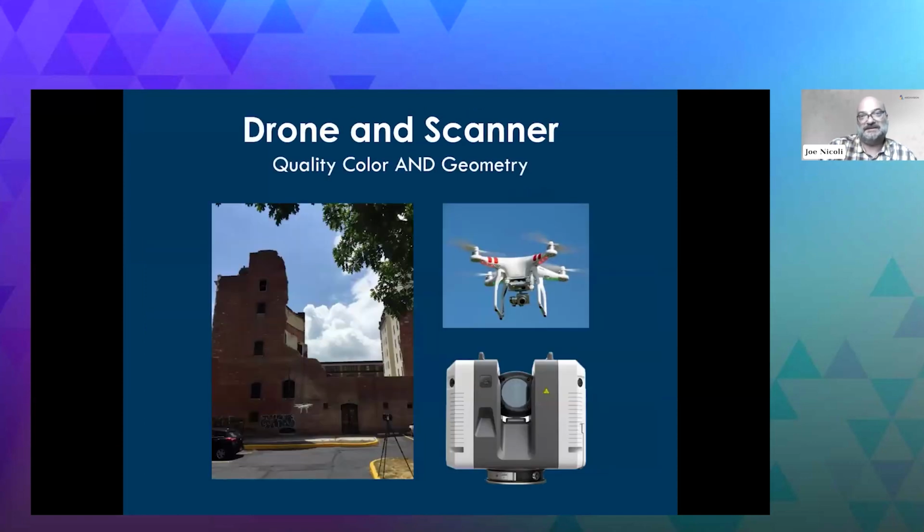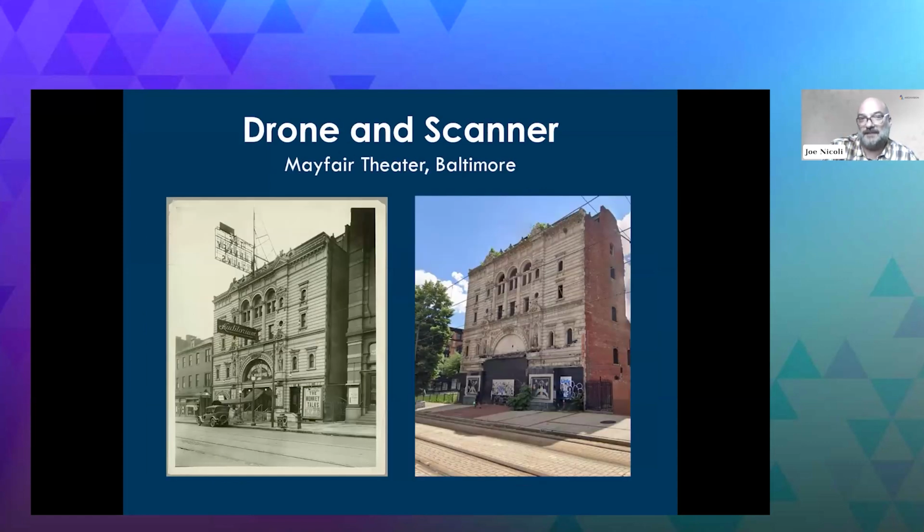All right, we'll touch on this, the drone and scanner. So this is something I've been loving with my background in archaeology. We've been doing this a lot lately. And it's combining the HDR quality camera work of a drone with the accuracy of a laser scanner. And what you end up with at the end of the day is a very accurate and detailed color map of the building. So this is the Mayfair Theater up in Baltimore. It's gone through any number of destructive events, most recently a fire. So there's really not much of it left.